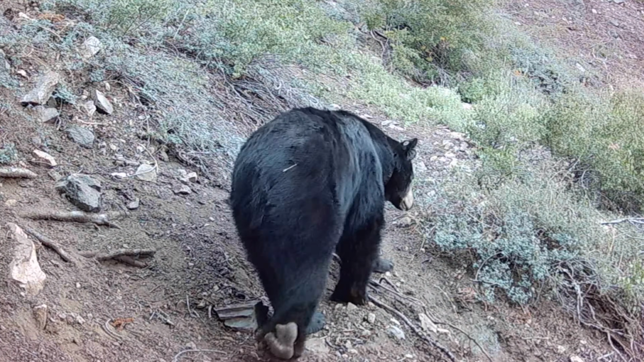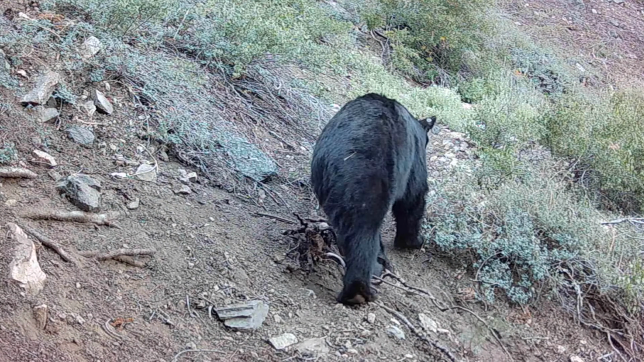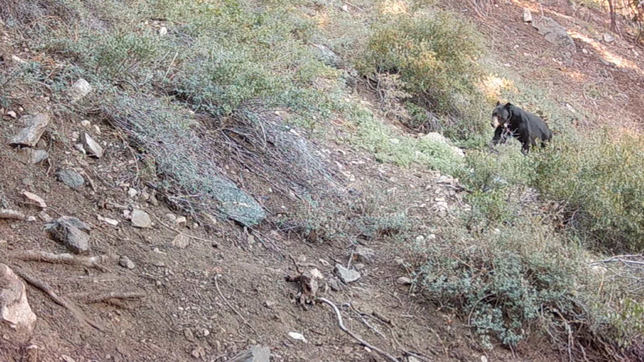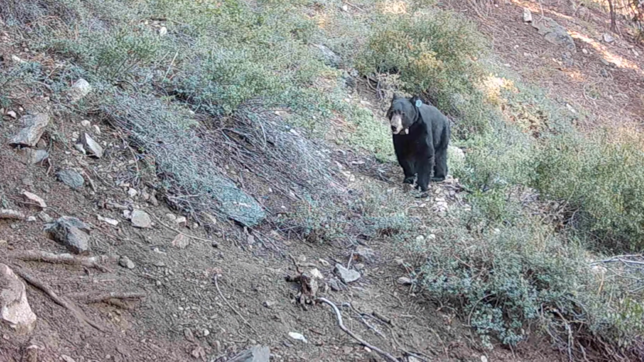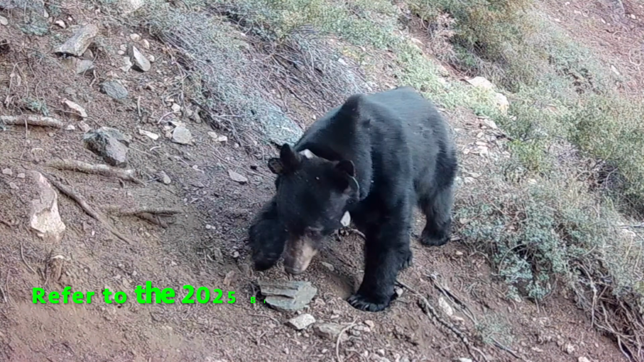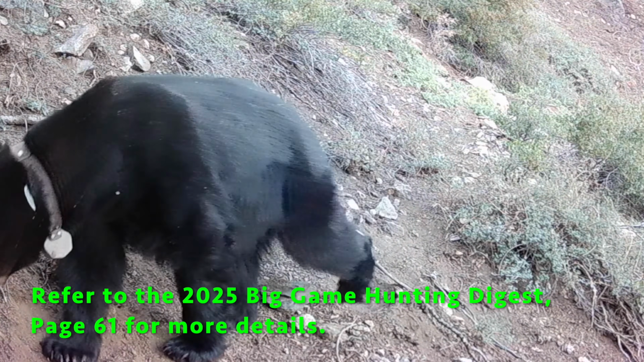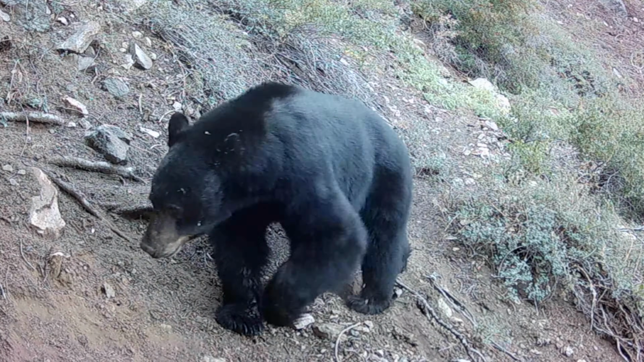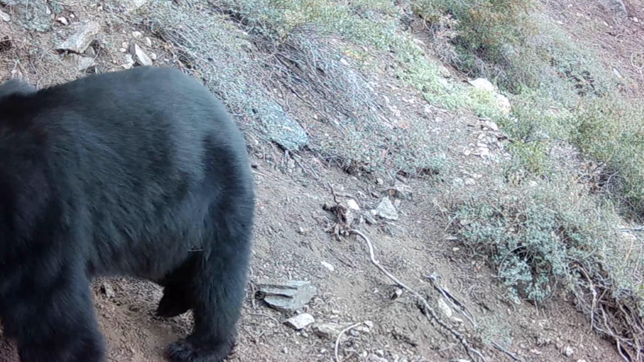This is one of the bigger boars I've got on camera. You can see the ear is tagged, and when you see him come back the other direction, you'll see he's also got a collar. It is legal to take collared bears, and CDFW does request that you remove and return the collar. It's not necessary, however. They also request that you remove it with a wrench rather than cutting through the band. This is the biggest boar that I've caught on camera.